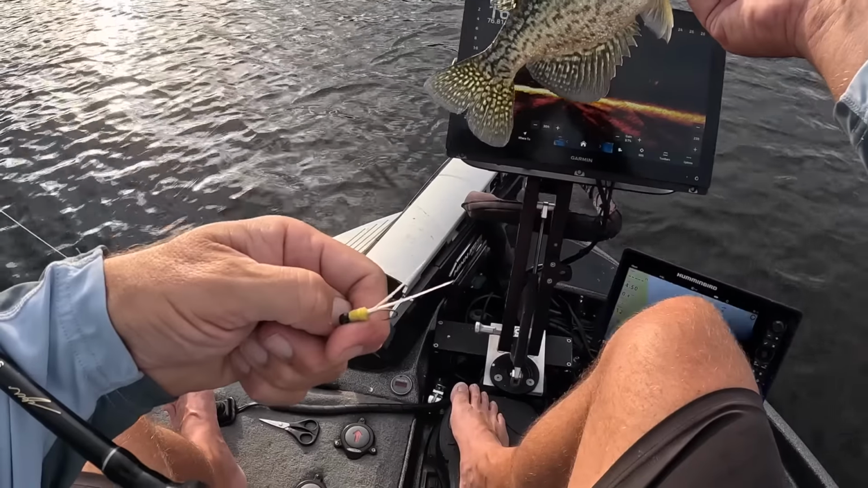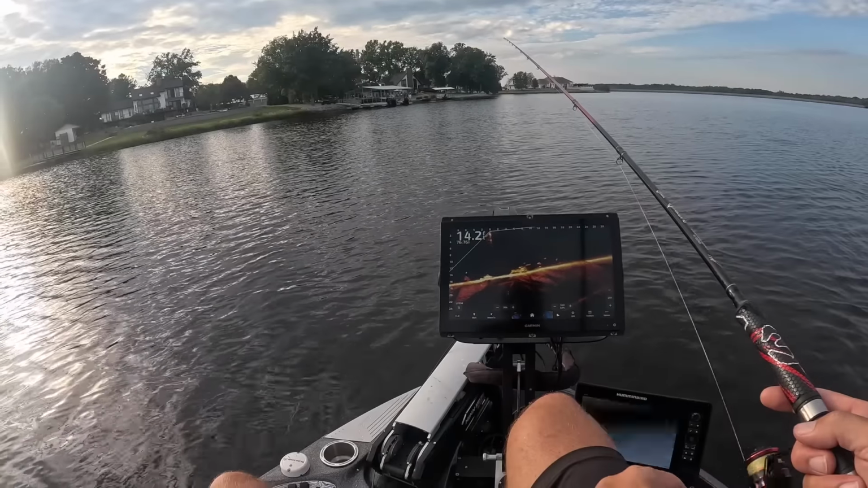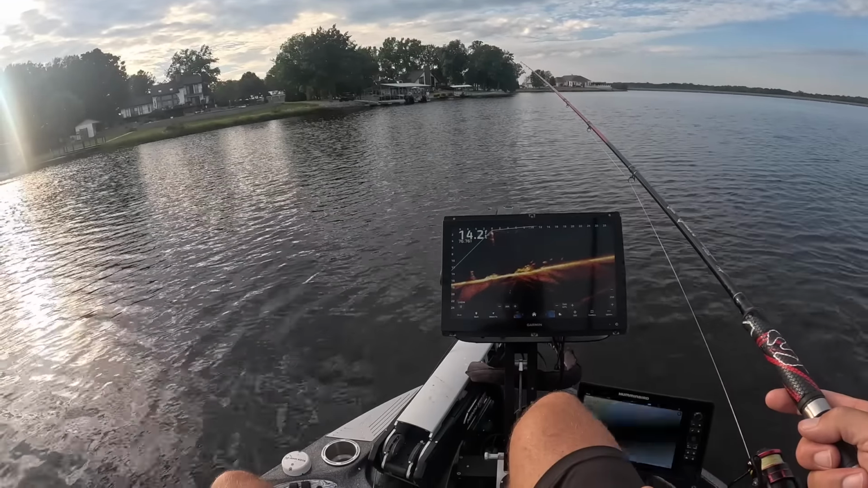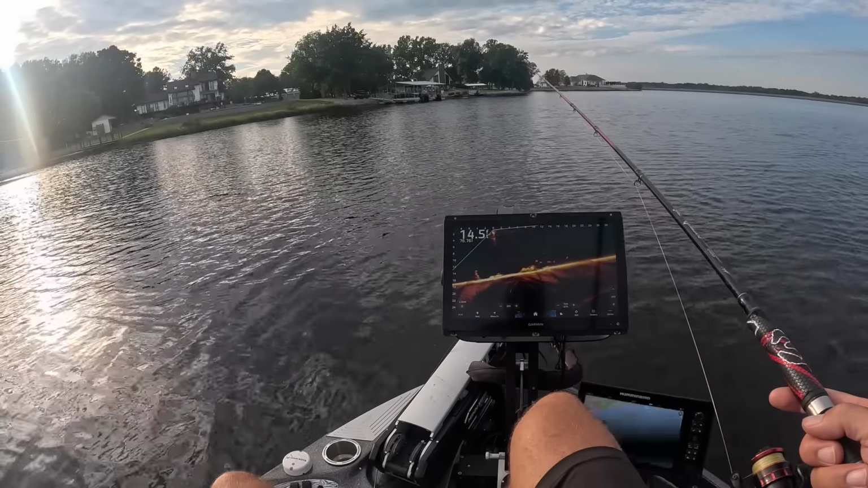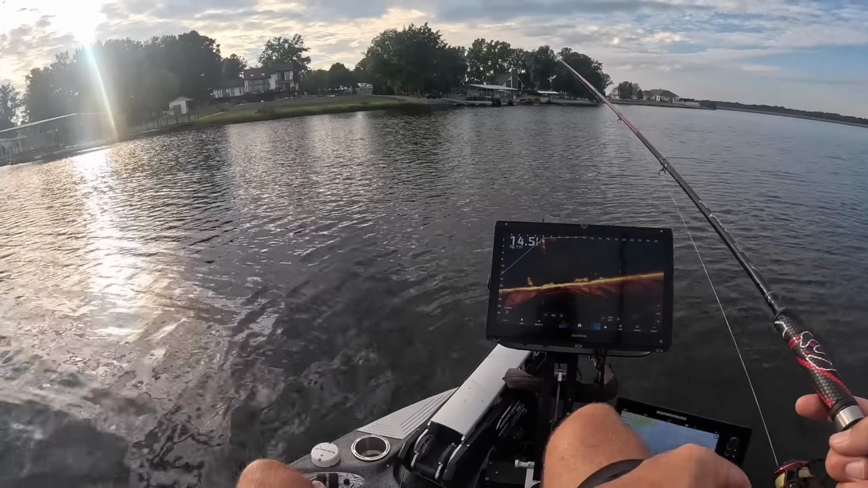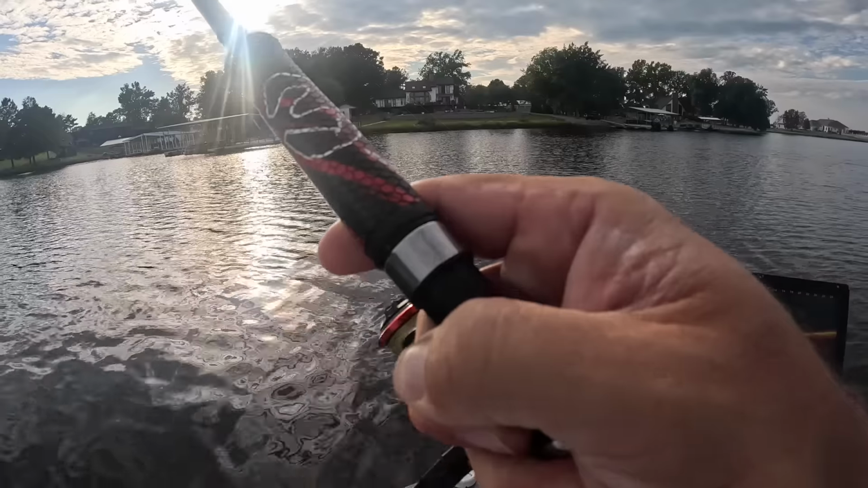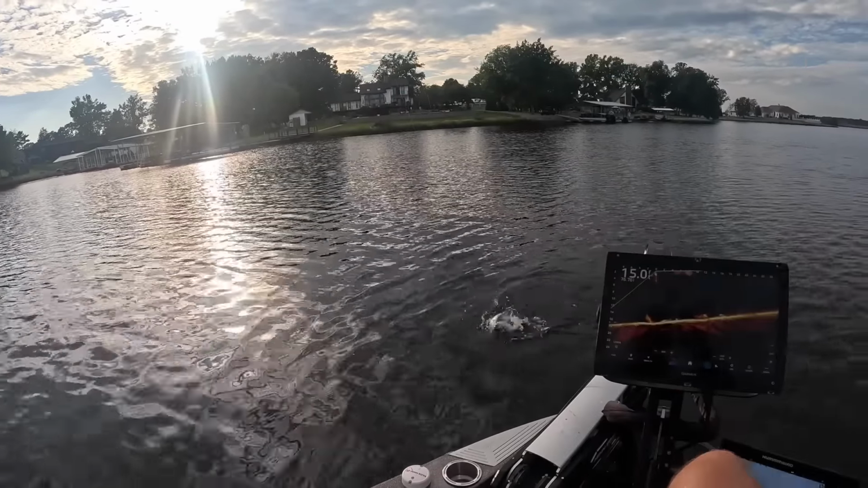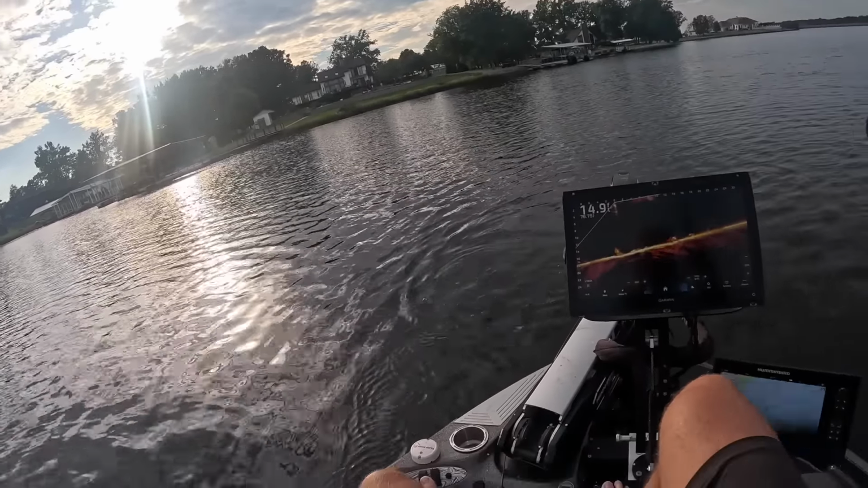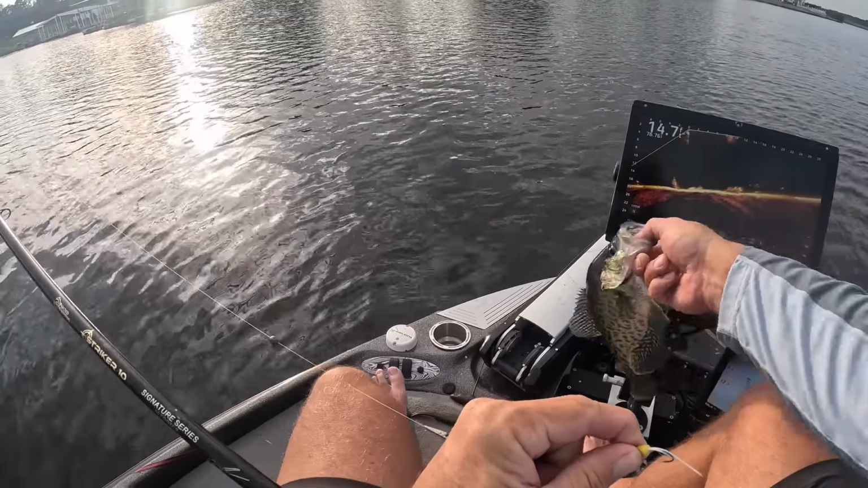Boom. Good fish there. That's a good one. Ooh, baby. Another slab.